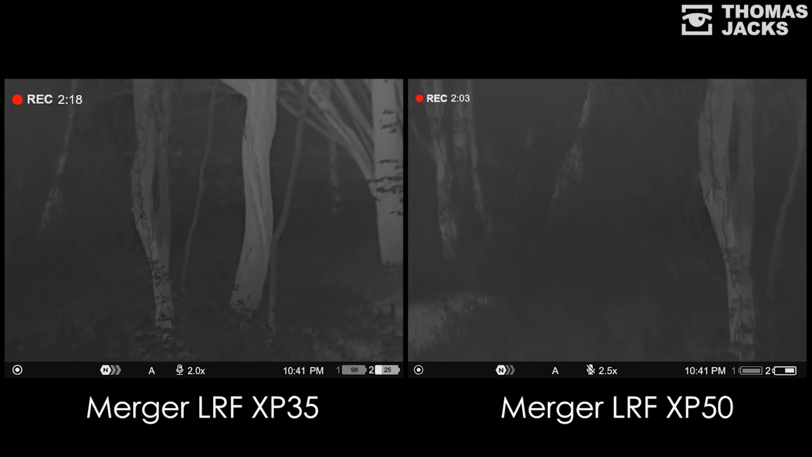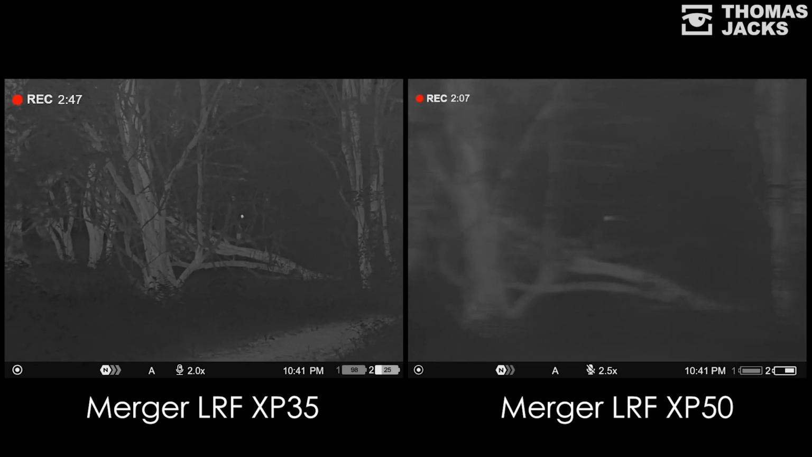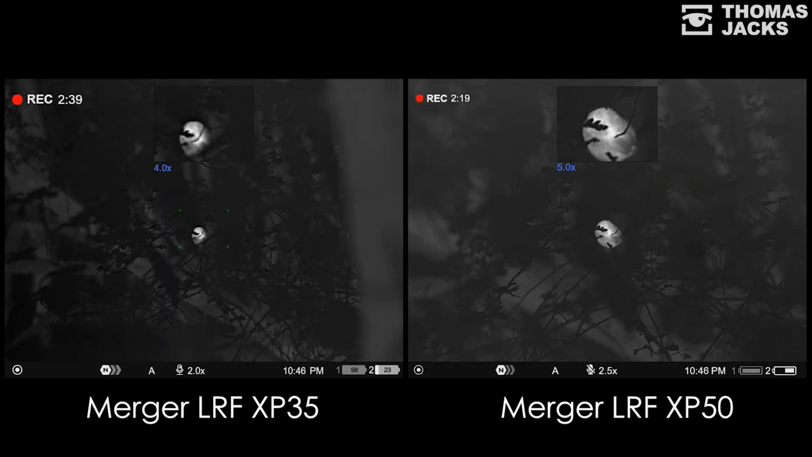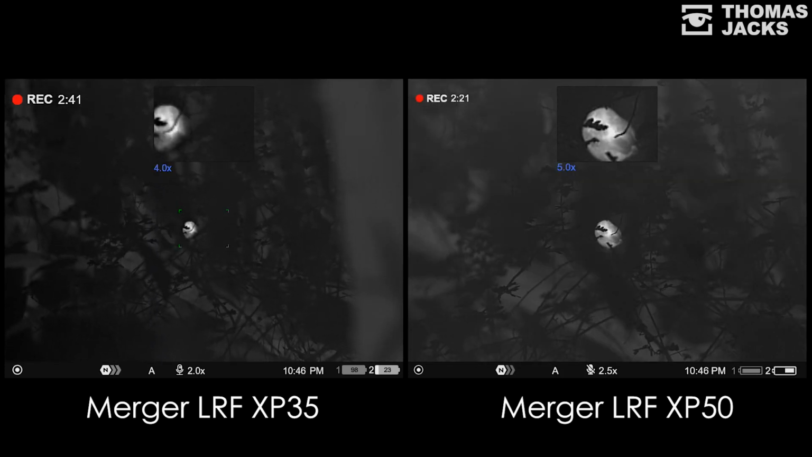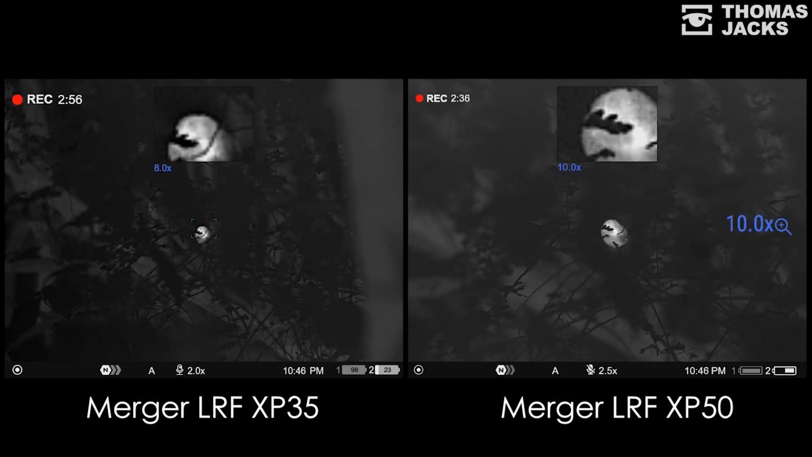A little further along, and I've spotted a small roosting bird, taking care not to disturb it as I navigate closer. A thermal helps you remain unobtrusive. Zoom in on both Mergers using the picture-in-picture function. It's amazing what else you'll encounter when you've got a thermal.